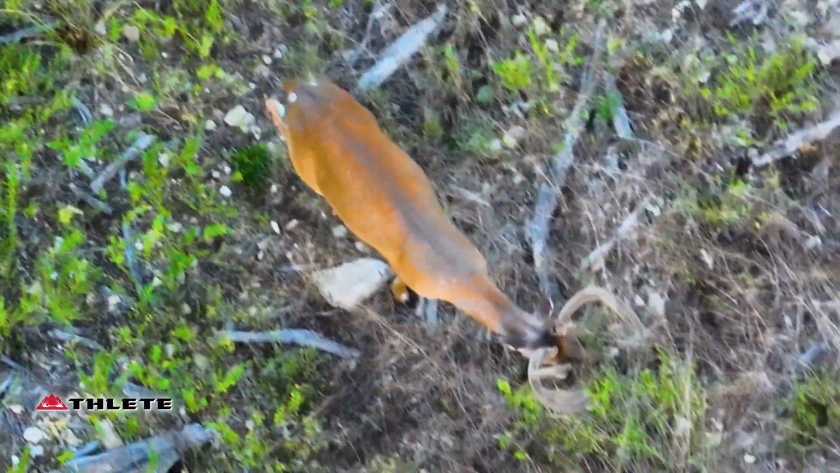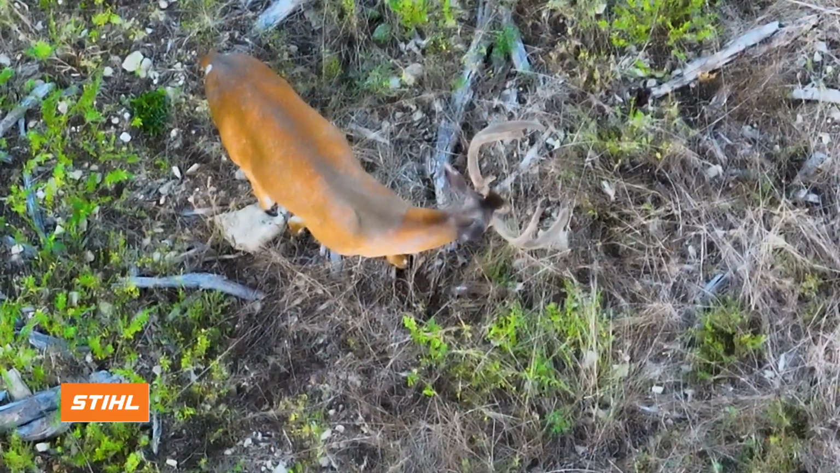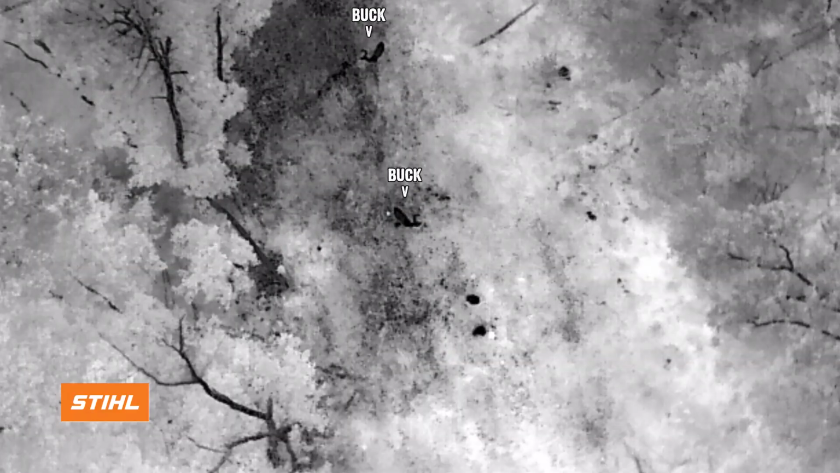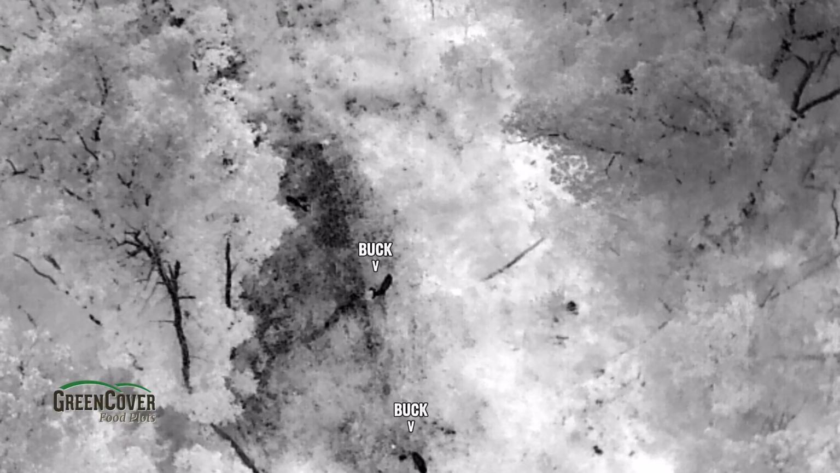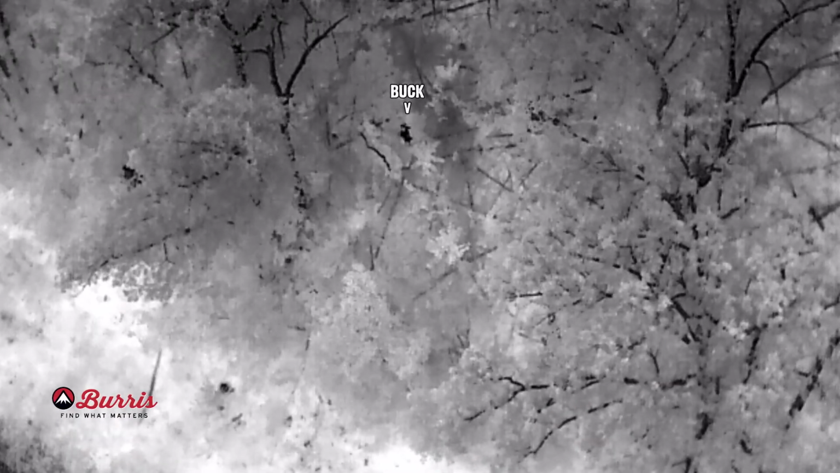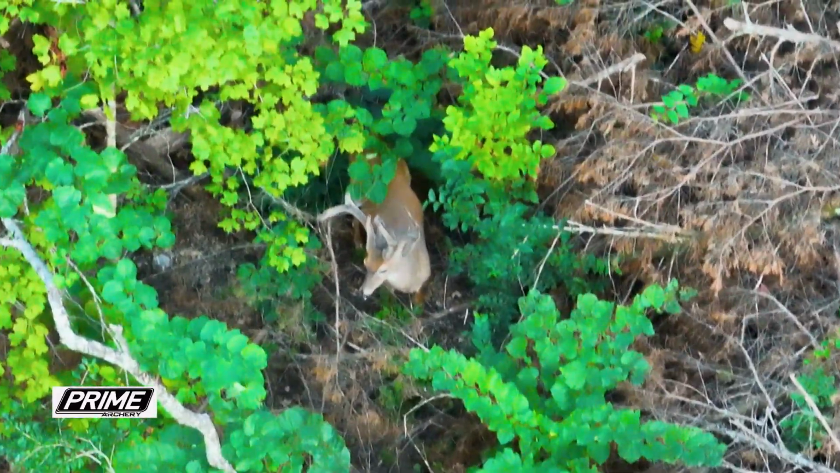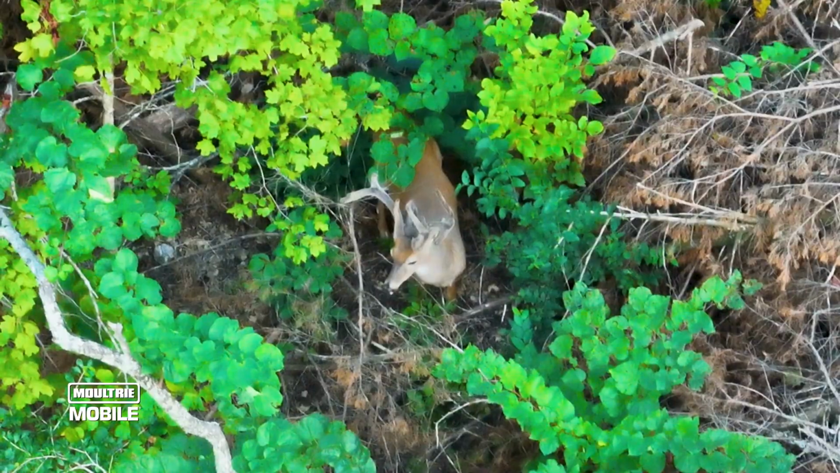In the Ozark Mountains, I think those Green Cover food plots are working a little bit. Look at that deer. Right there. Oh, he's in there. Yeah, he's right there. He's a wily rascal. Is that velvet cracking a little bit? Looks like it's cracking a little bit to me.